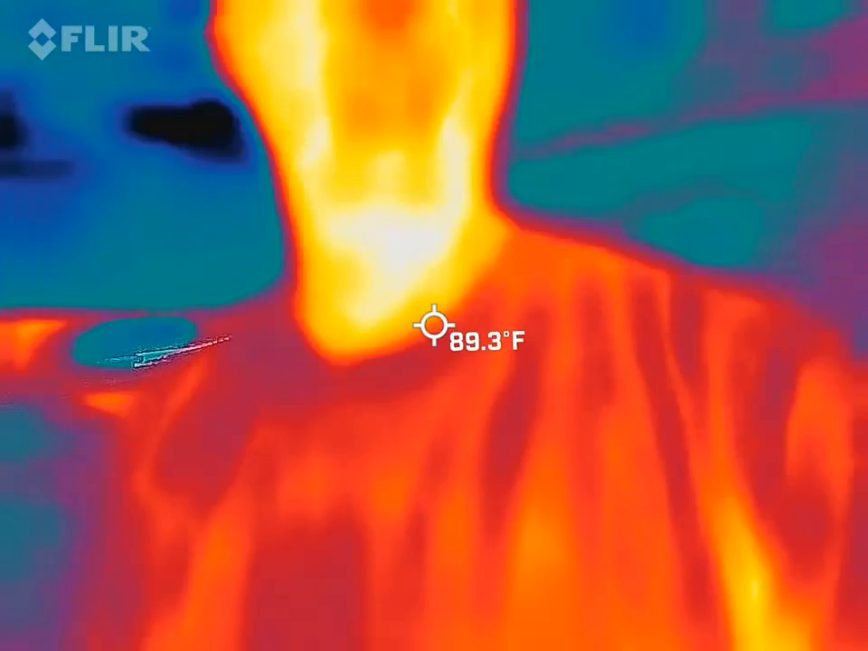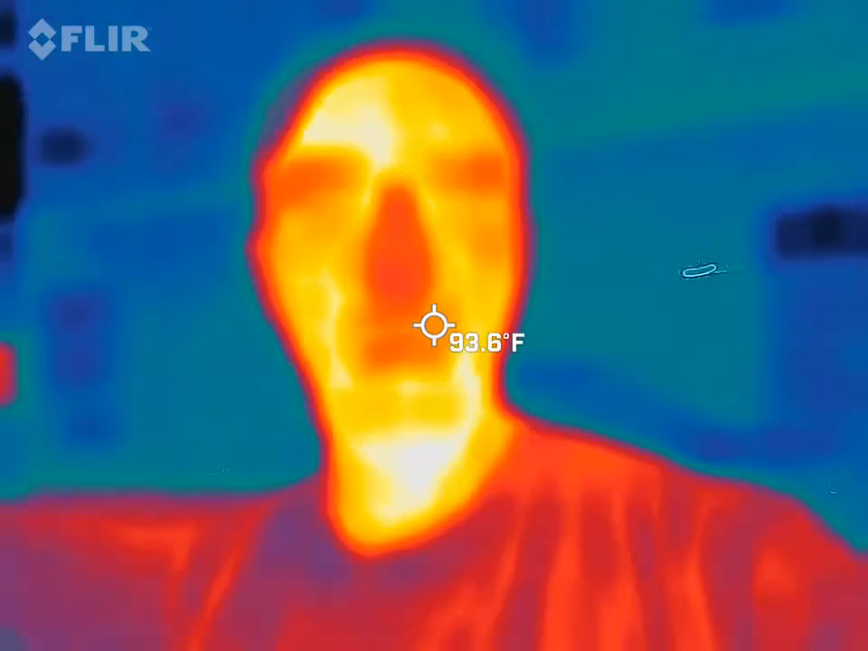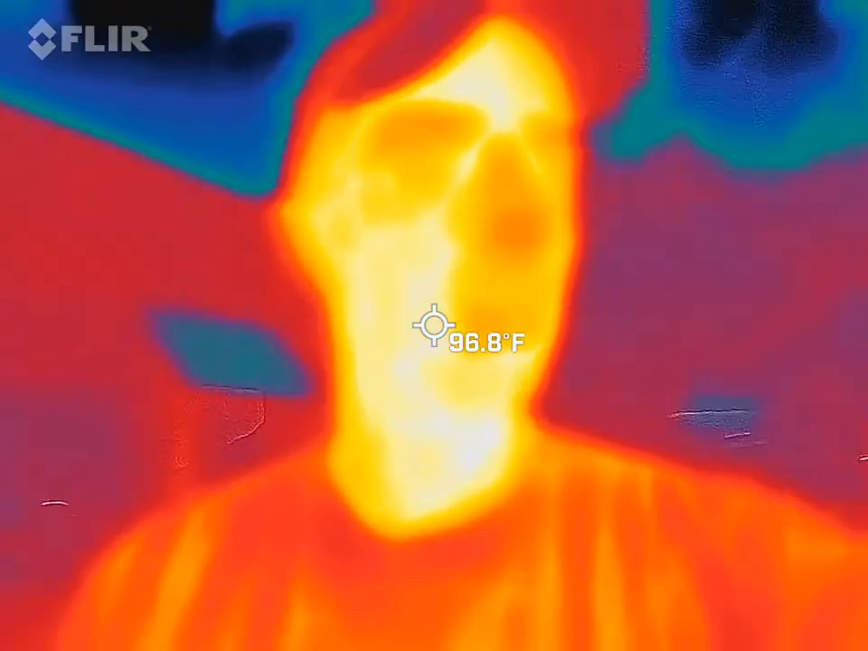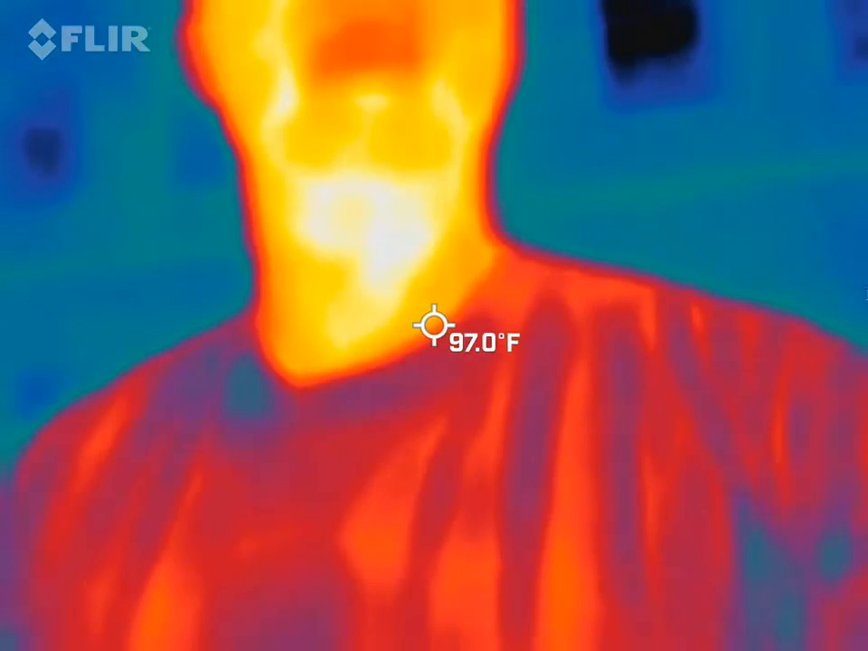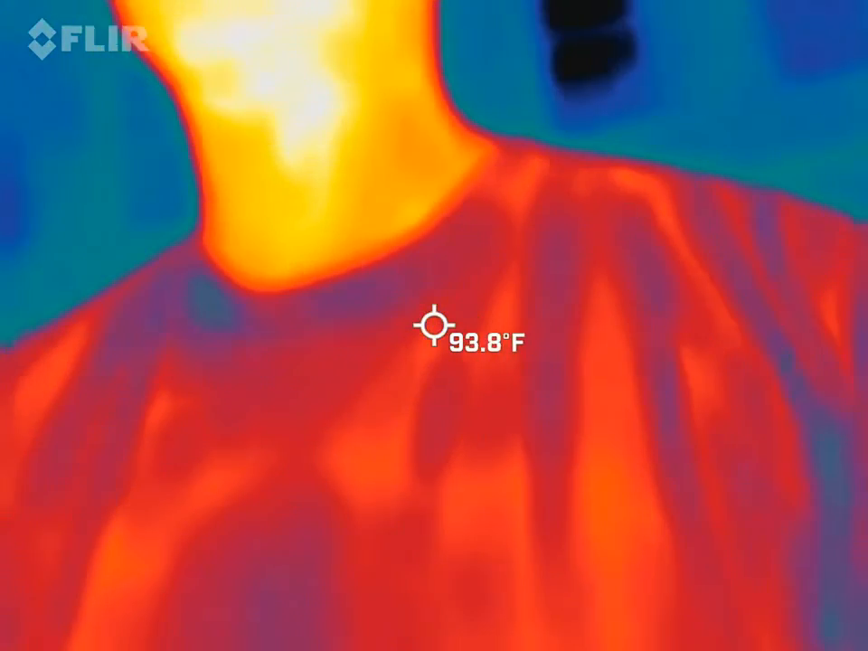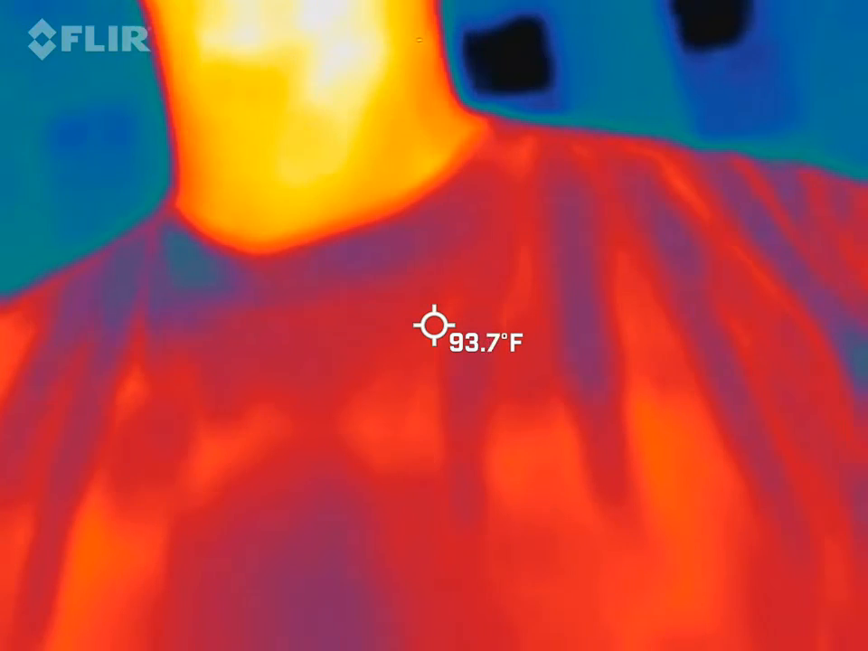So you guys should all be able to see me in that camera, right? I should be orange, red, and yellow. Yes. So with that said, everything around me should be somewhat blue or black. Those are the cold spots. Black cold, white hot. That's how this is set up. We're literally looking for these blue and black spots to move on their own.